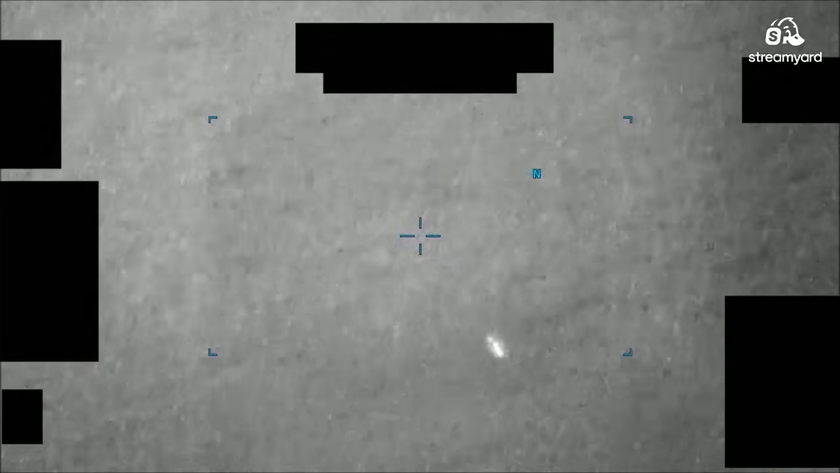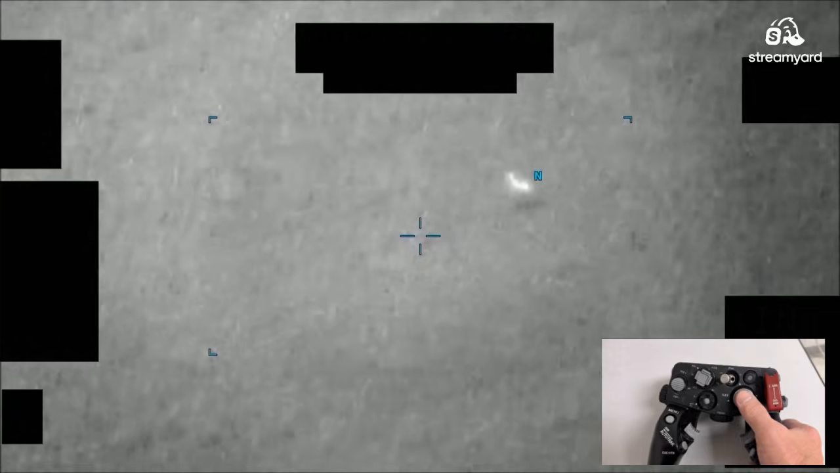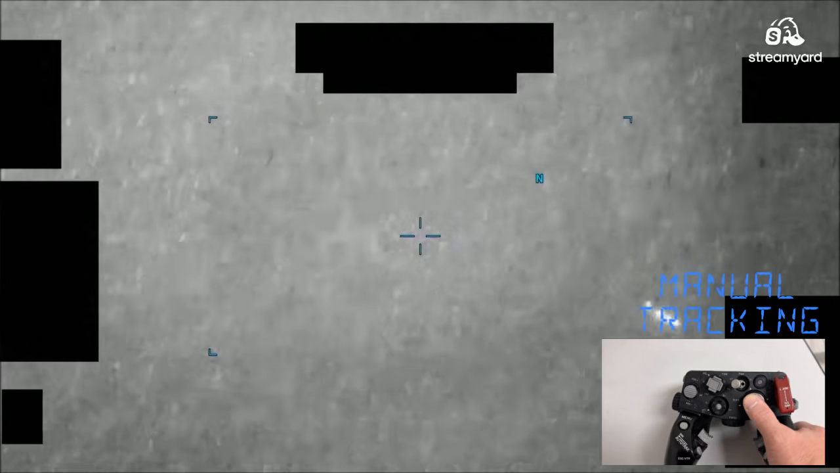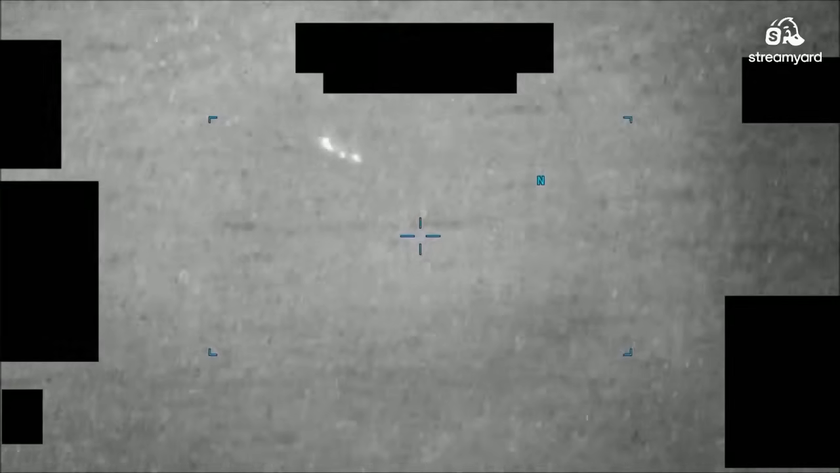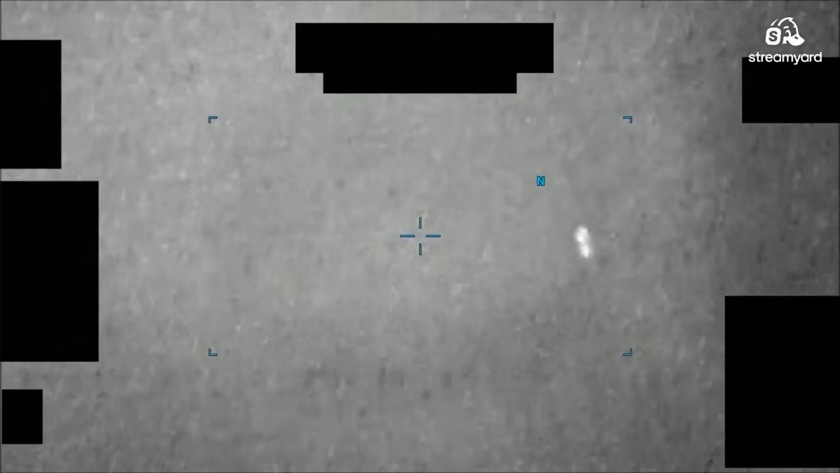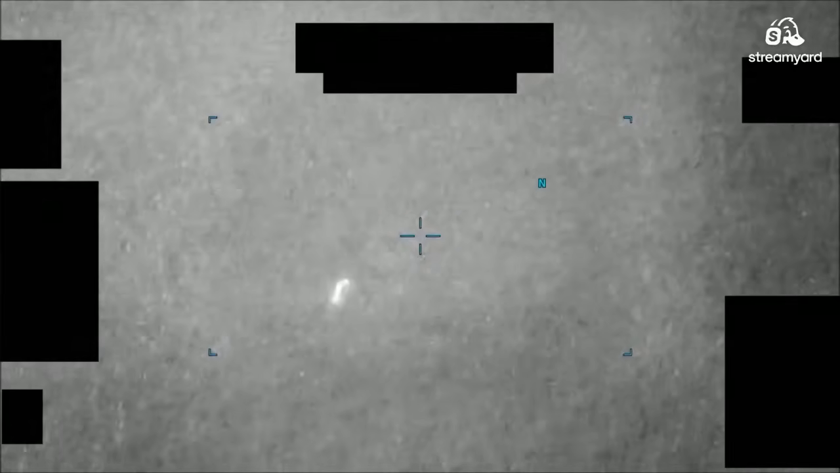Okay, this is strange. Oh, we have like 5 different objects. They're all orbs, of course. They don't seem to really have a tight formation. They're just kind of loosely flying around like beads on a string or something.